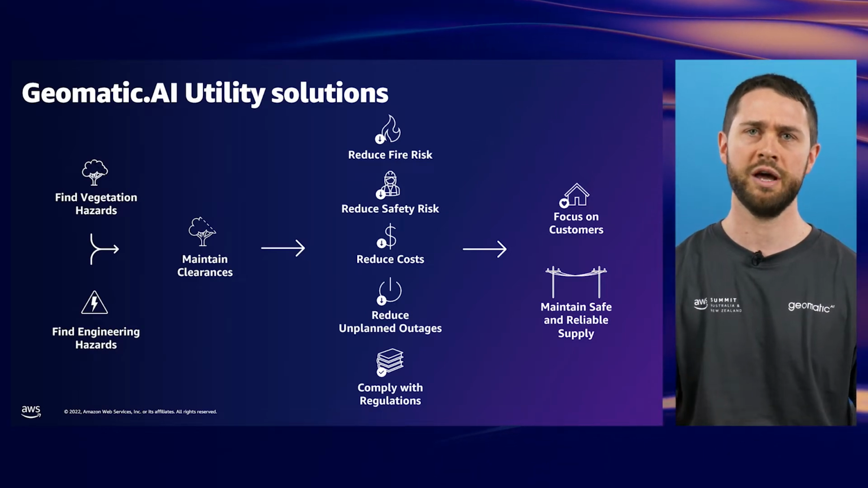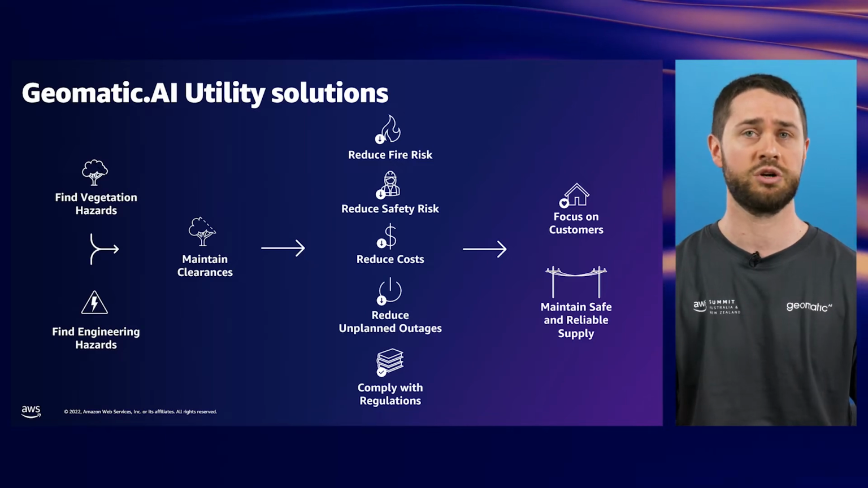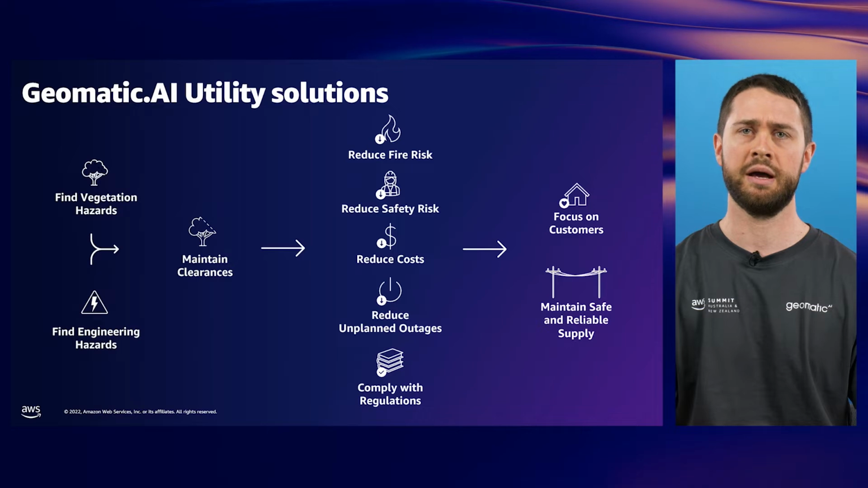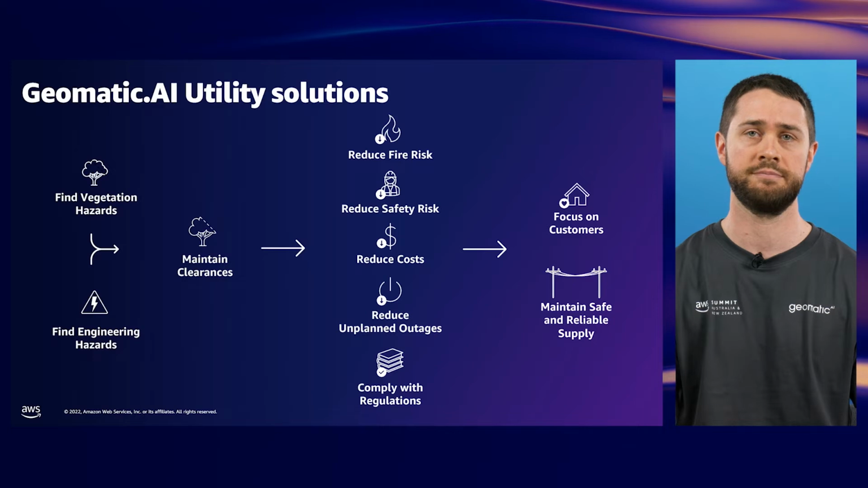The service we provide, therefore, assists utilities to stay compliant with regulations at the same time as reducing their inspection costs. At the end of the day, everything we do at Geomatic.ai comes back to helping utilities serve each of their customers by maintaining a safe and reliable supply of electricity.